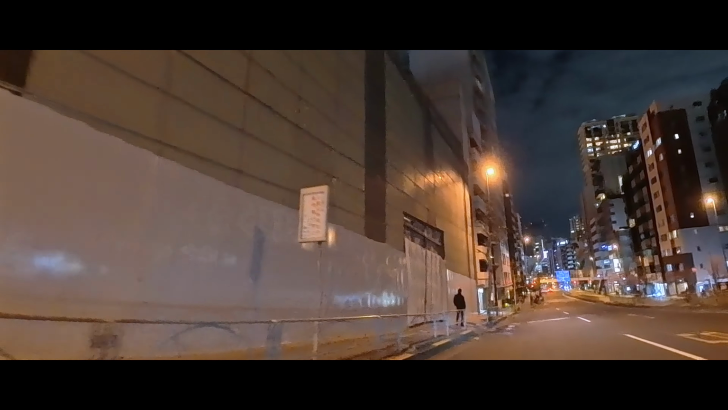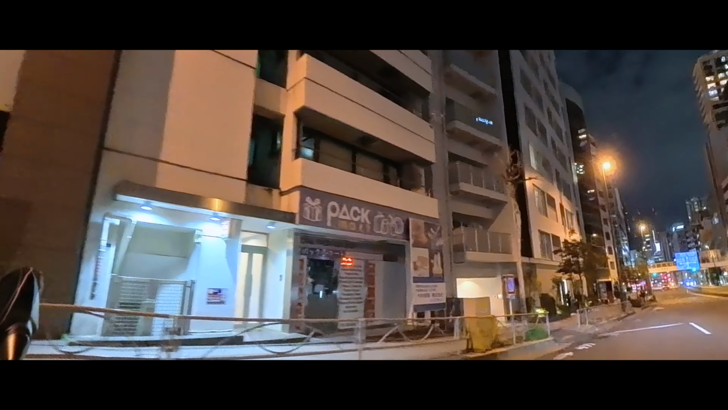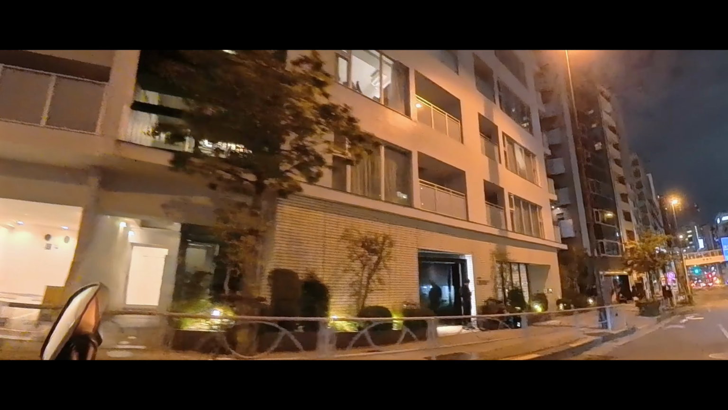A final peekaboo game with Tokyo Tower. You can see it between the buildings. Those are famous places to take some pictures.